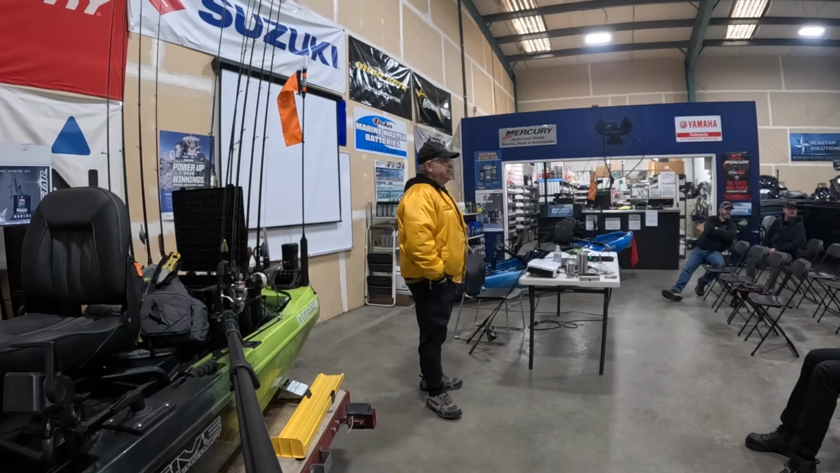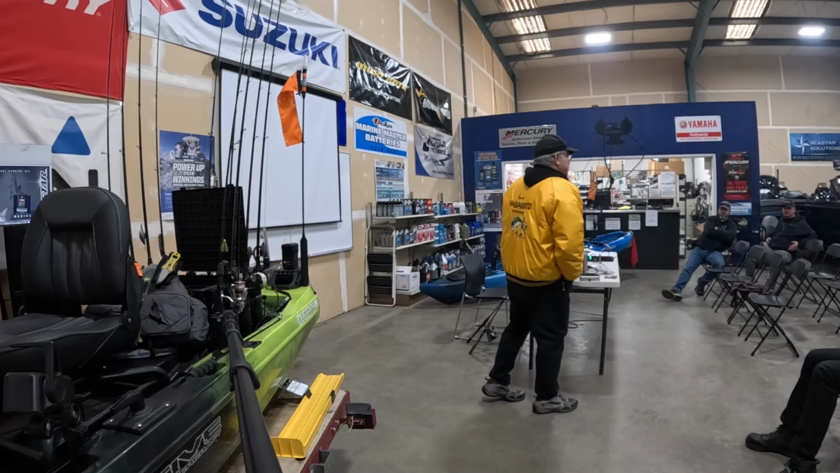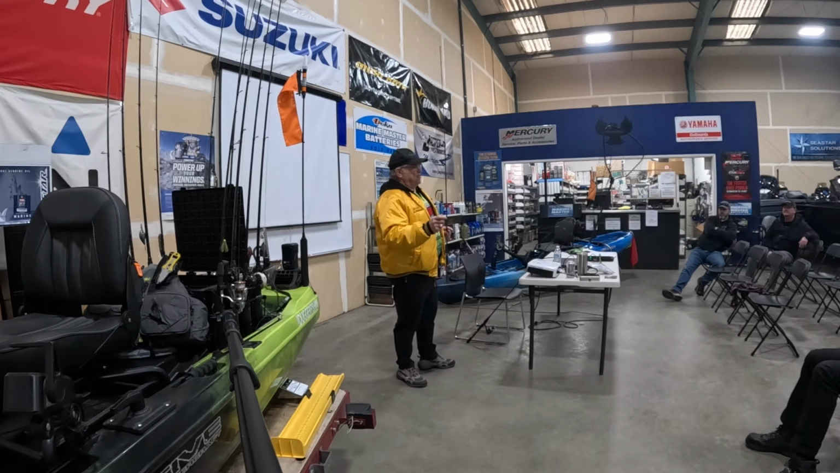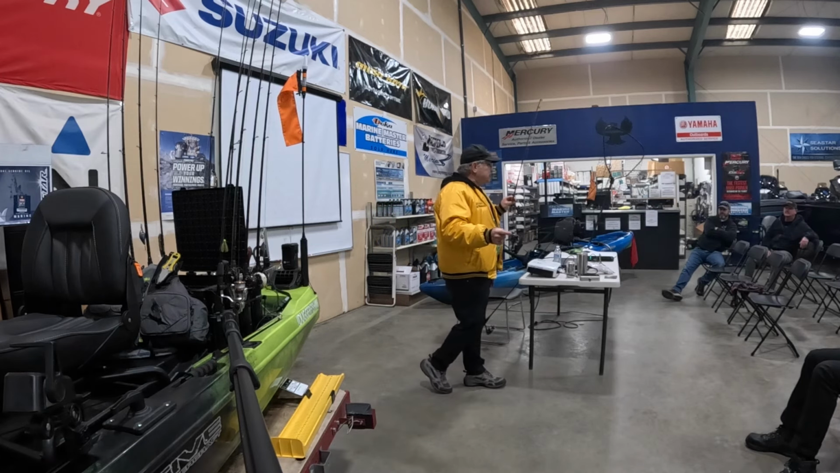Yeah, Michael. What's the length of that drop shot rod? So this is kind of interesting too. This rod is not a drop shot rod. This rod's a saltwater rod, believe it or not. This is a Lamiglass Flat Series rod. It's actually designed to fish for redfish.